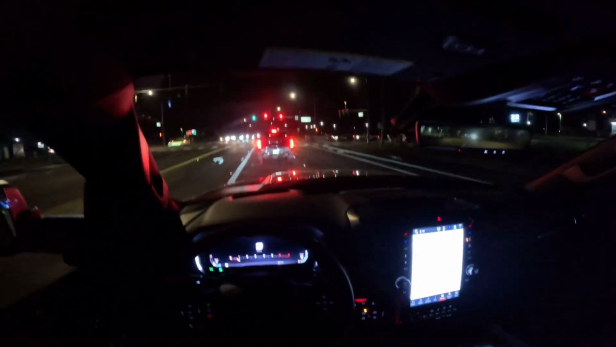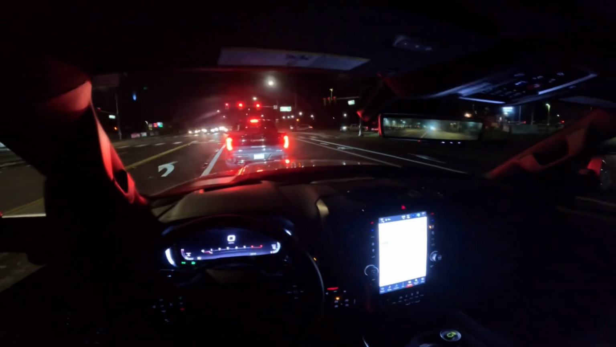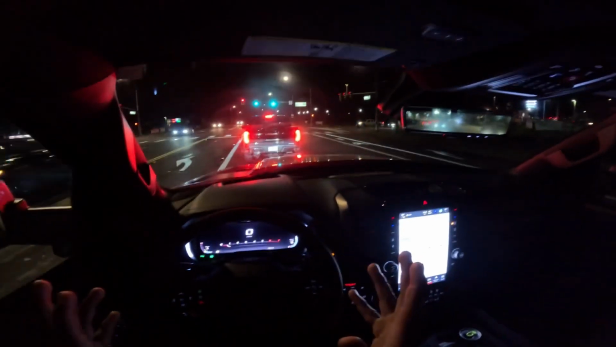In the truck, you get practicality, you get a nice ride quality from the regular Ram 1500, and then with that supercharged V8, you get that sports car-like 0 to 60 time. That's what a T-Rex is all about.